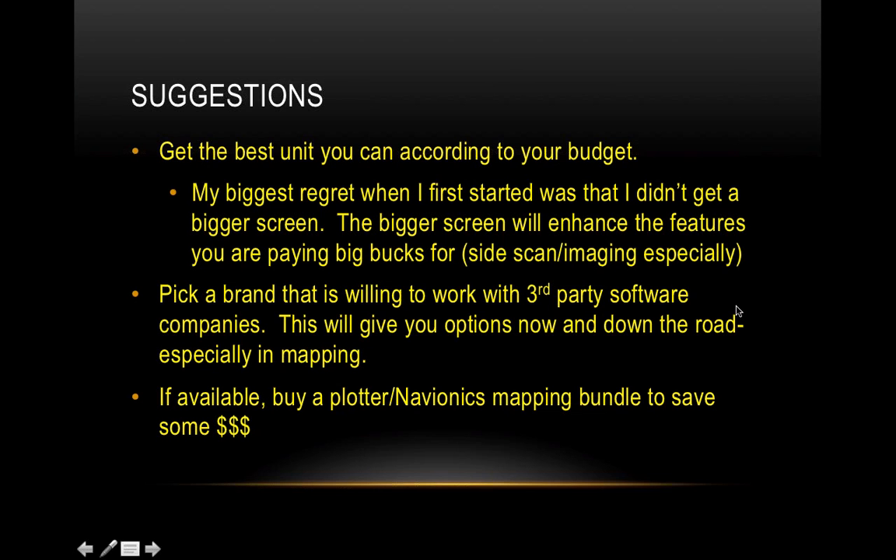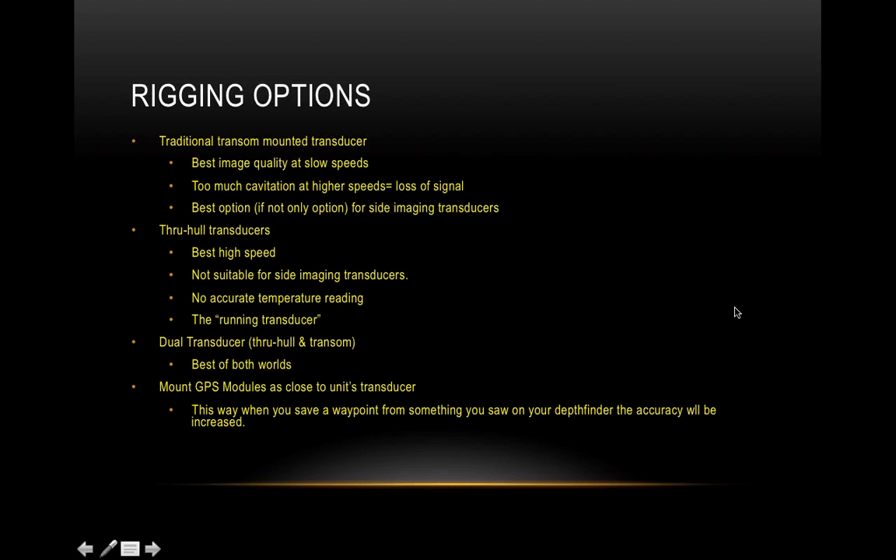So again, we're not going to be talking too much about the rigging options. We're just going to go through it. So essentially, there are 3 different rigging options. Well, really 4. You can put the transducer on the bow on the trolling motor.